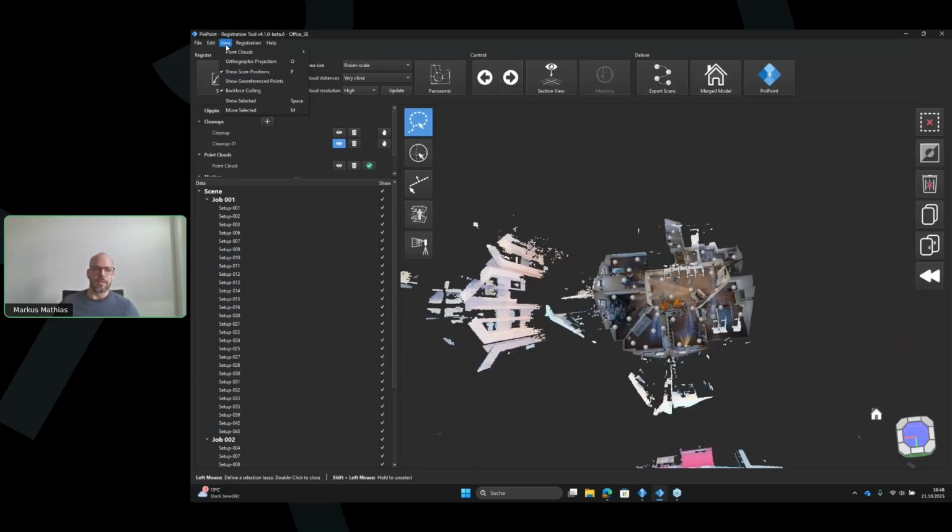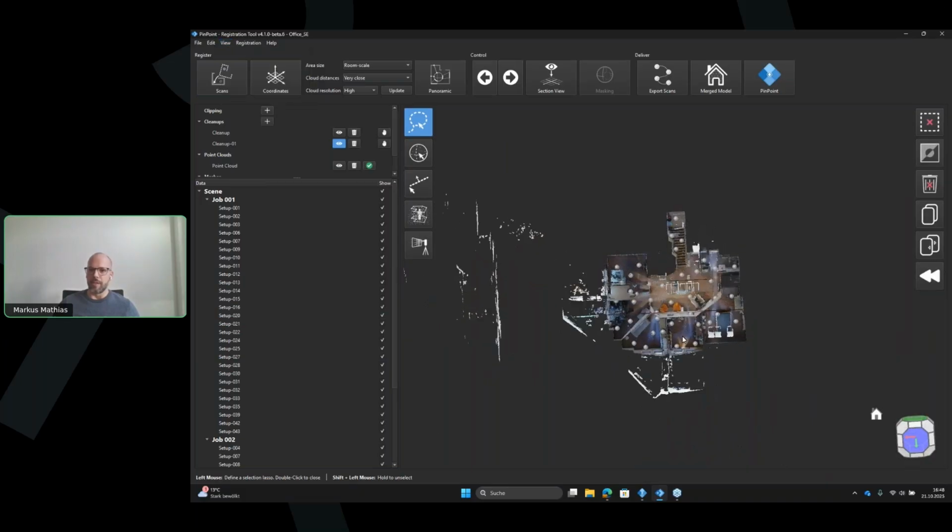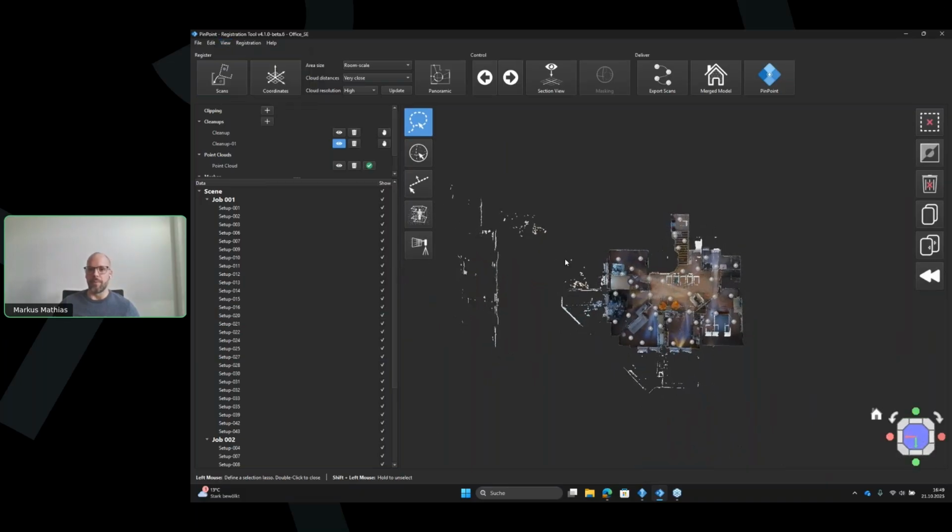The advised procedure here is to change to orthographic projection, because then I can have a nice view on top of the building, and now use the lasso tool to just roughly walk around the building to actually cut away unneeded geometry around it.